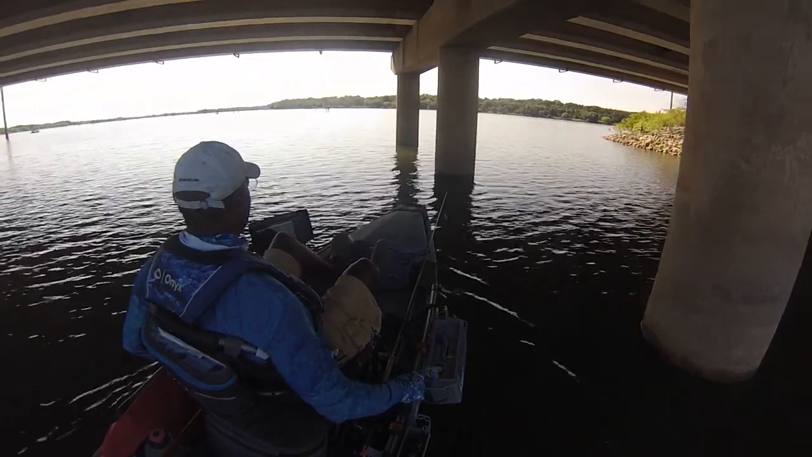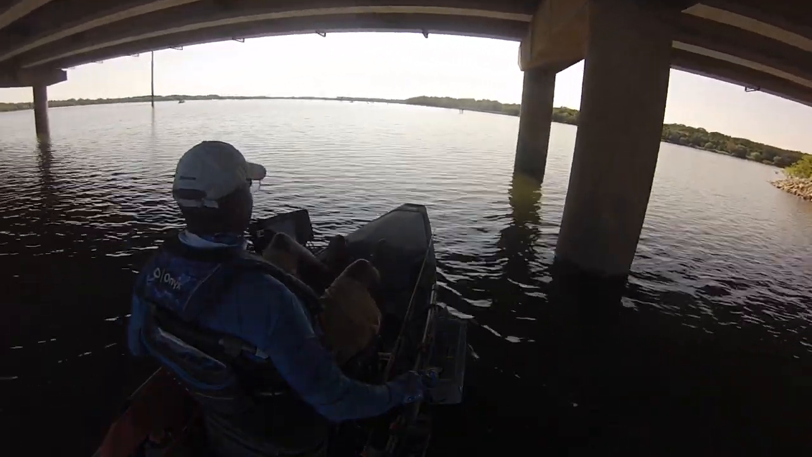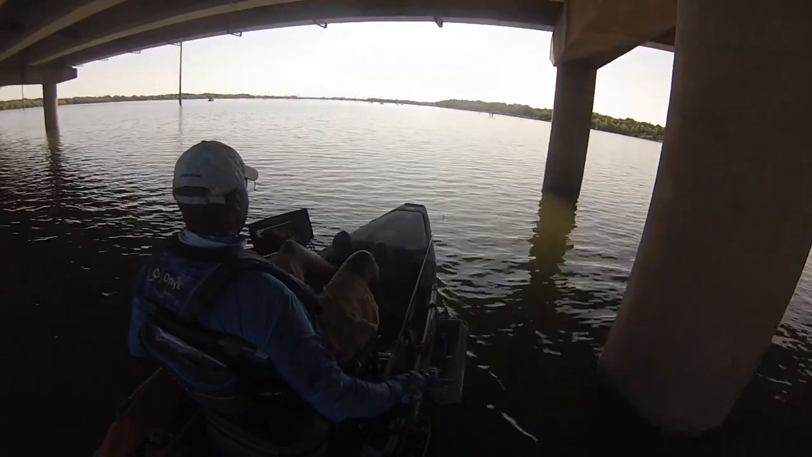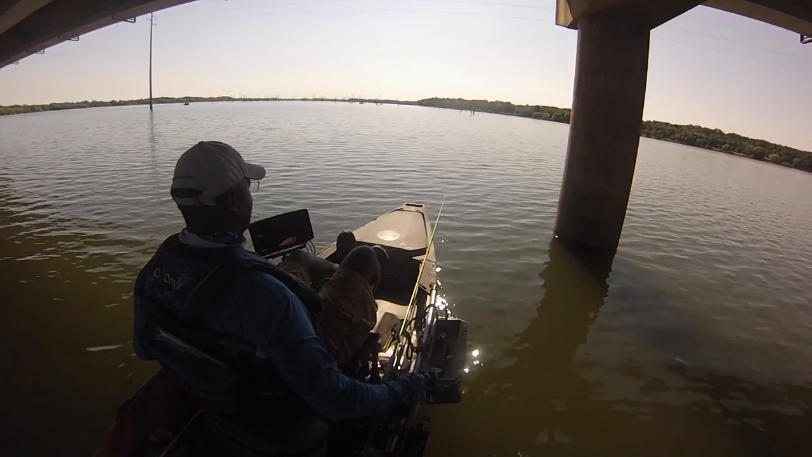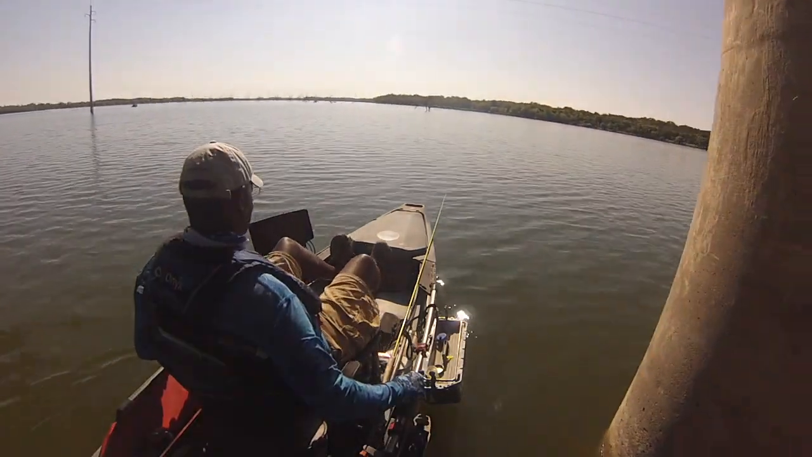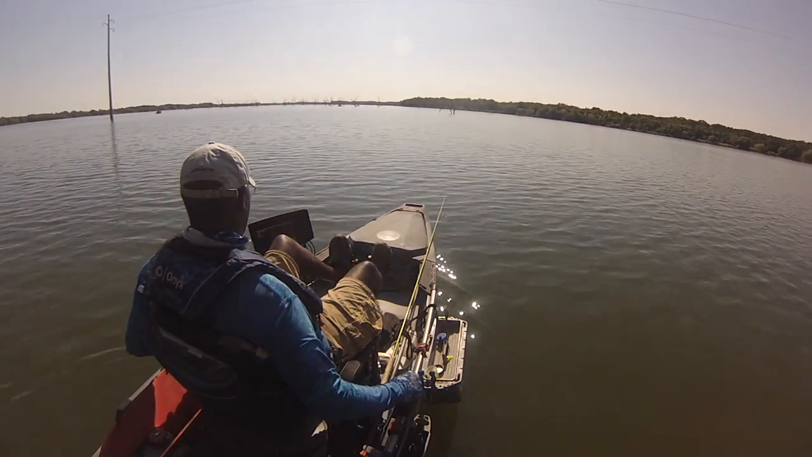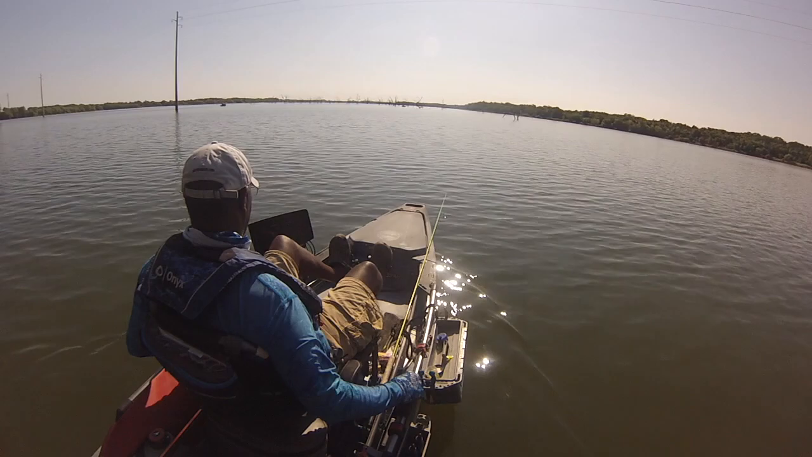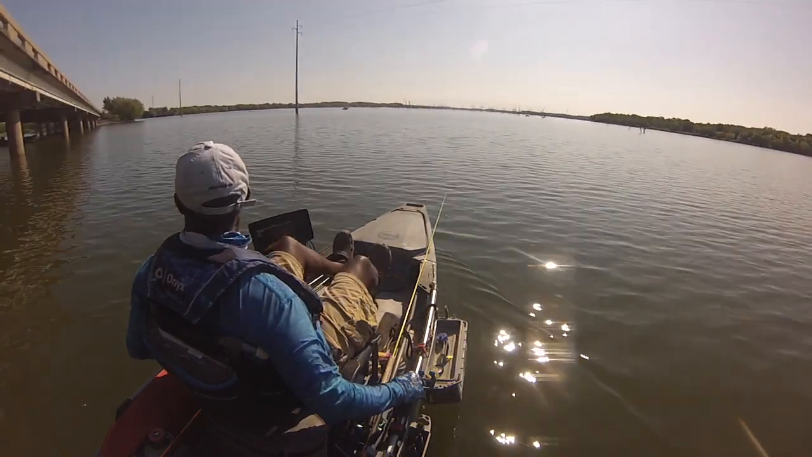To help me understand what crappie looked like on my electronics, I just took my phone out and kept taking photos of what was on the screen. That way I didn't have to remember it, and my electronics don't do screenshots. I went back the next day and looked at them, and I just kept collecting them.